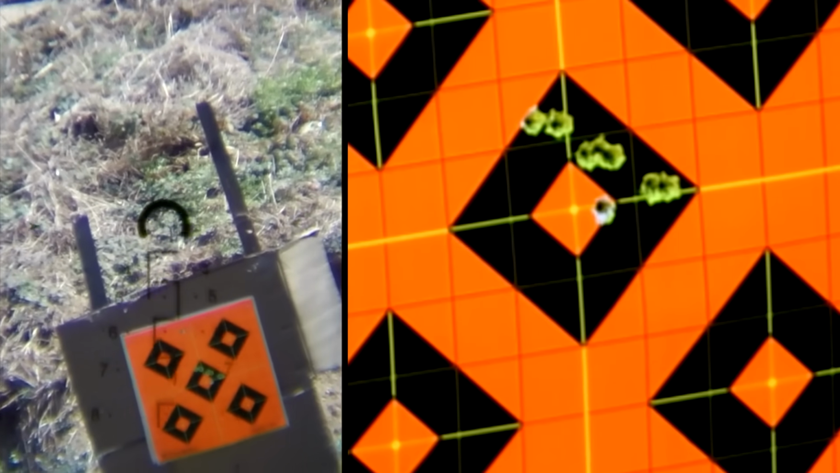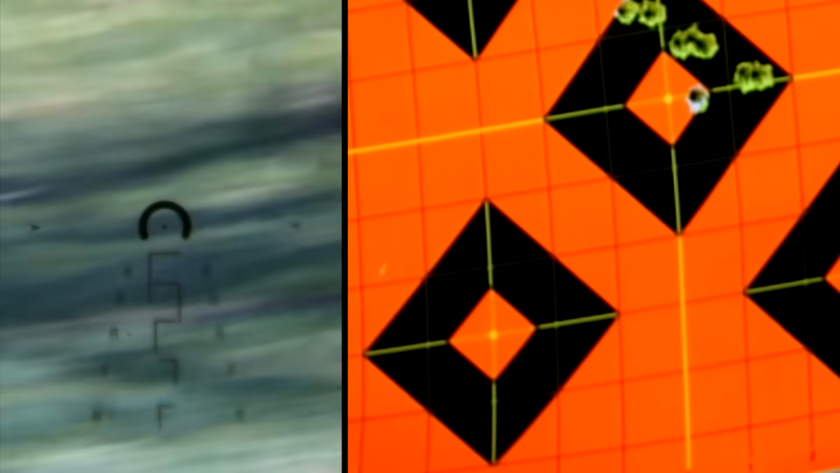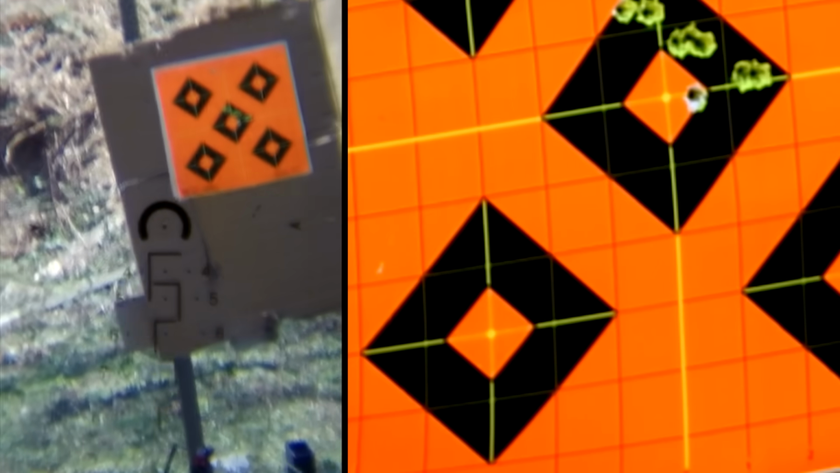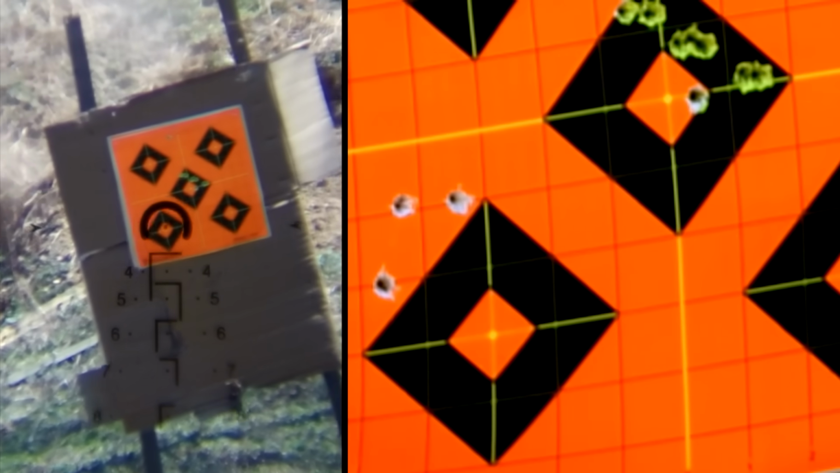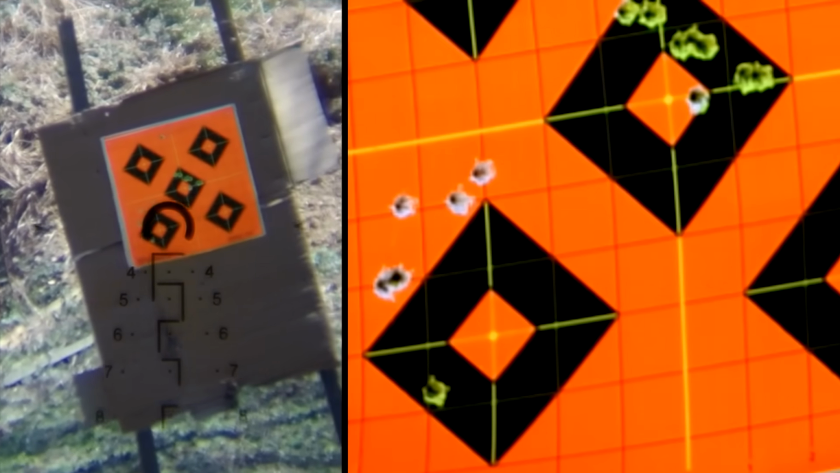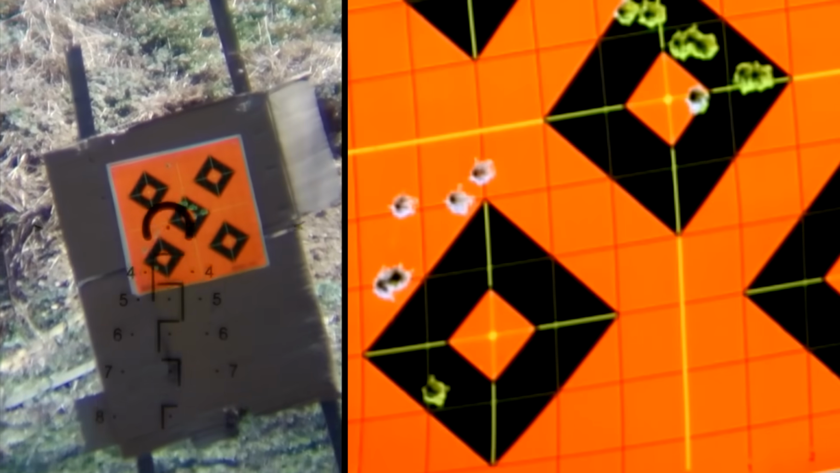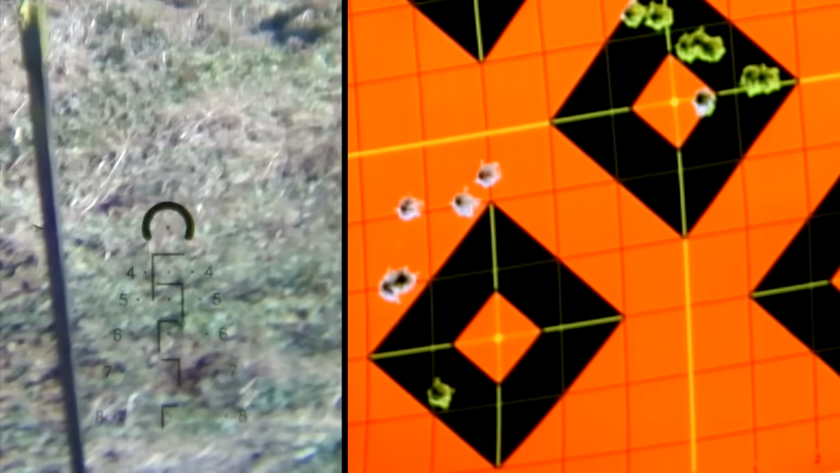All right, so our group is favoring high and right. I'm okay with the up. Let's bring it just left a little bit. Send a few more, just that bottom left target. We're hitting left. Because I turned it the wrong way, huh? No, I think I just turned it too far. We were right. So let me come back. All right, let me grab some more ammo. I didn't think I was going to send that much.